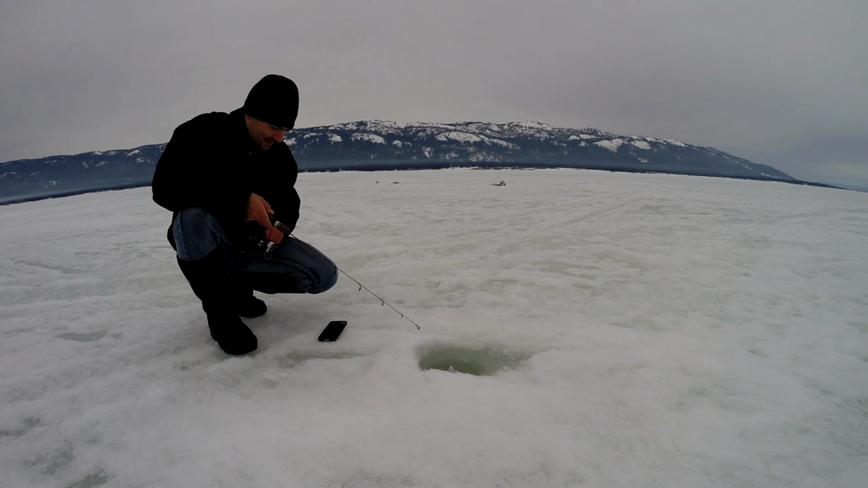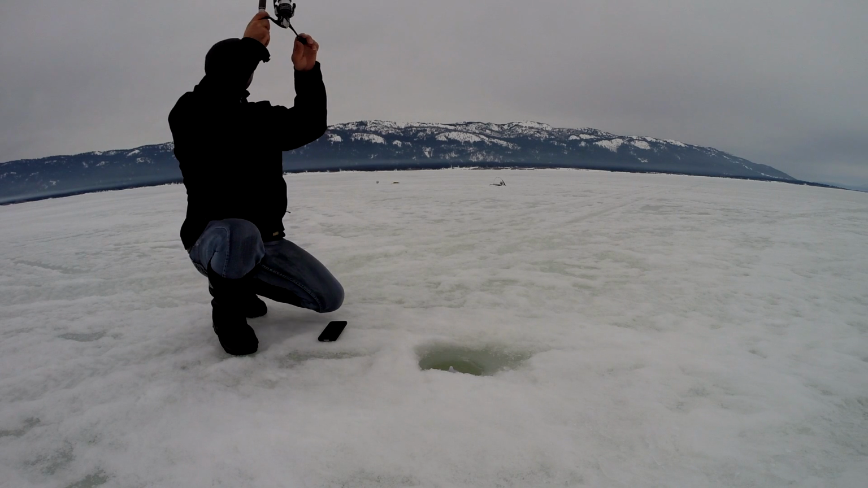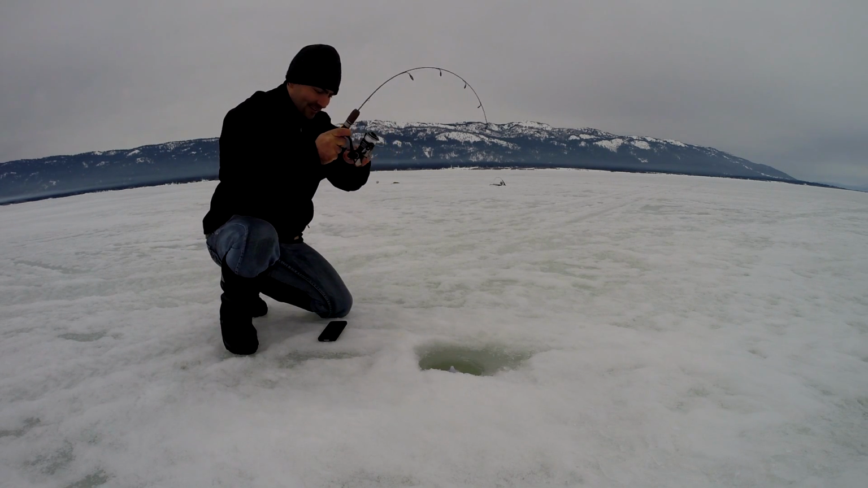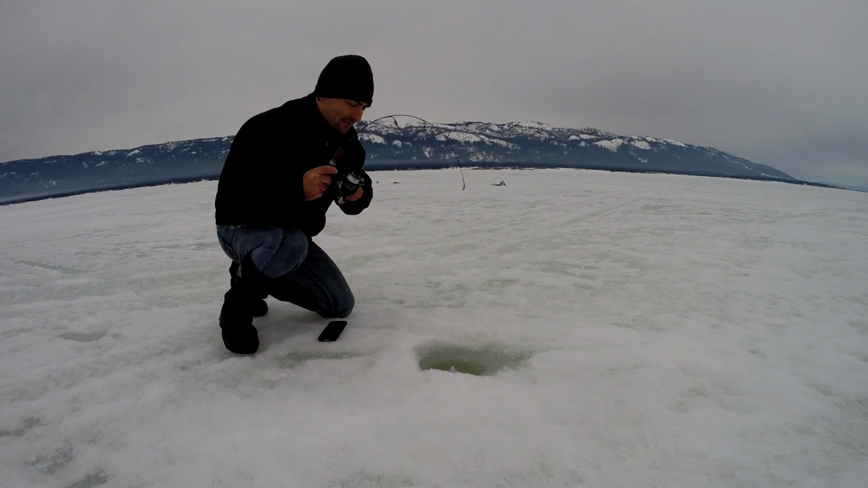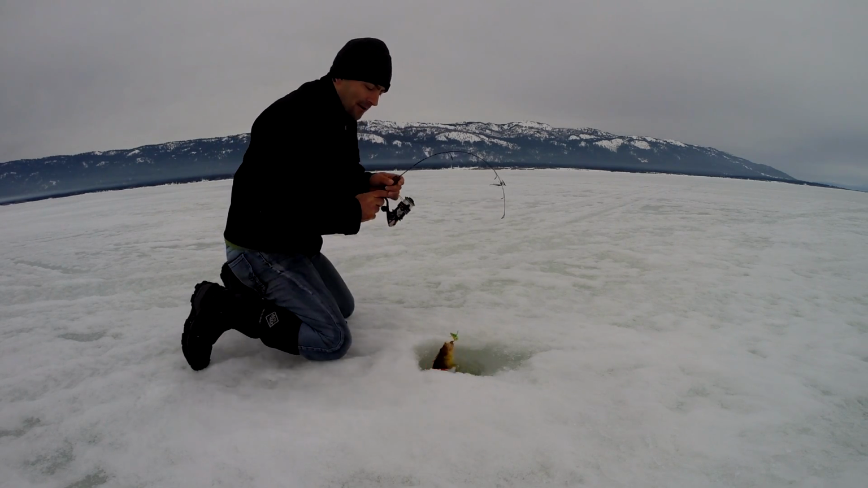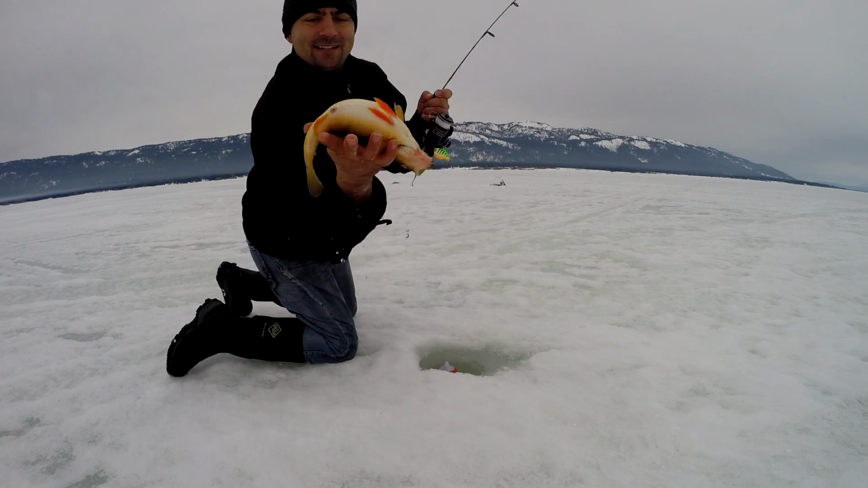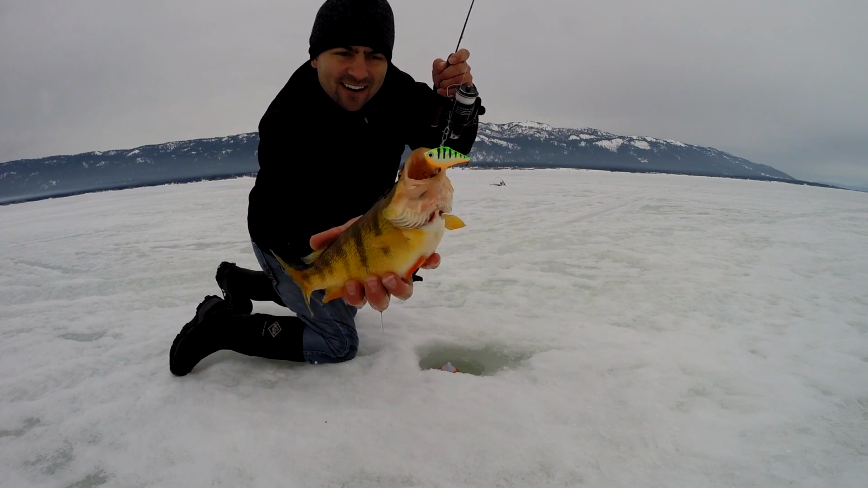Here it comes. There we go. I got him. I hooked up on him. Let's see how big this one is. Doesn't feel as big as that really big one. Oh, it's a big one. Oh, it's a nice one. Look at that fish. That's about a 13-incher right there.